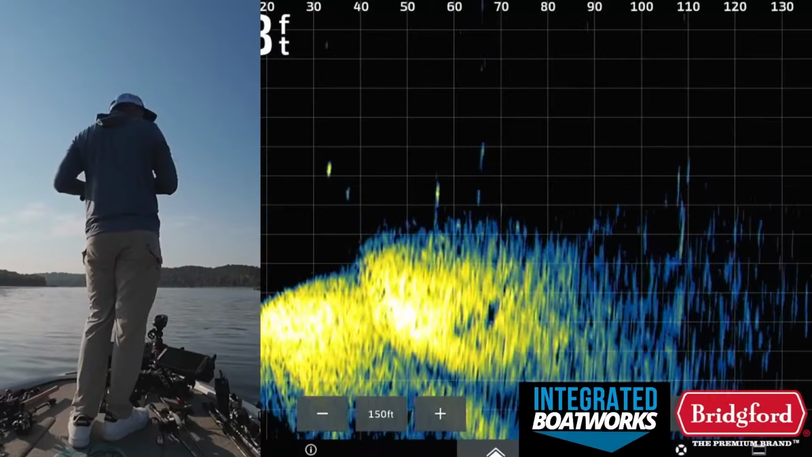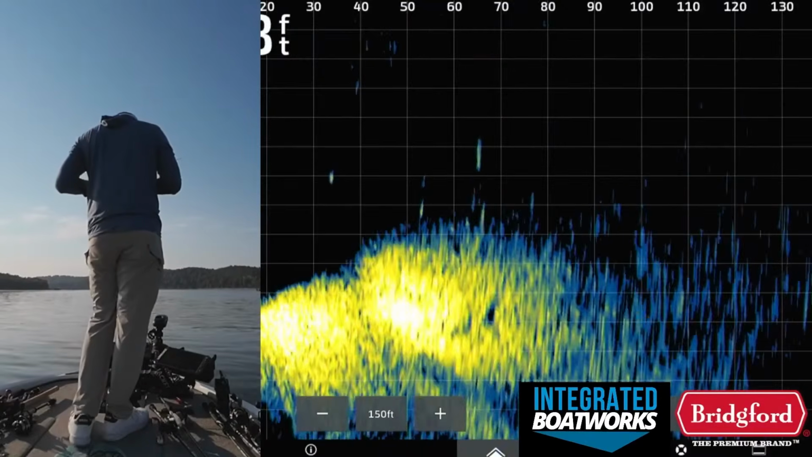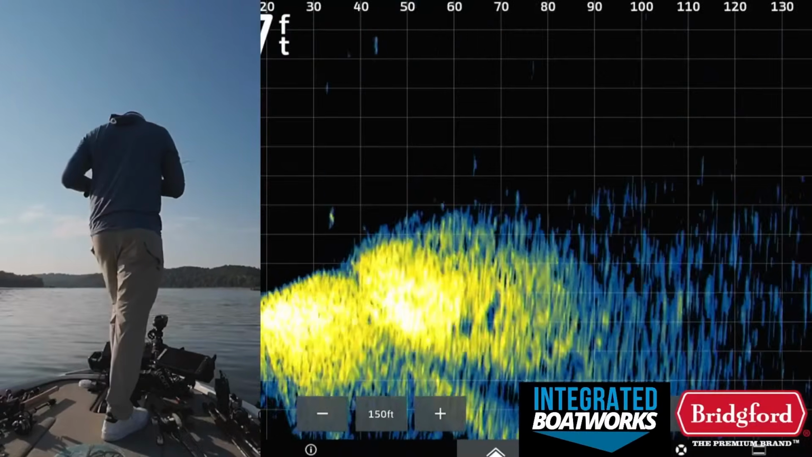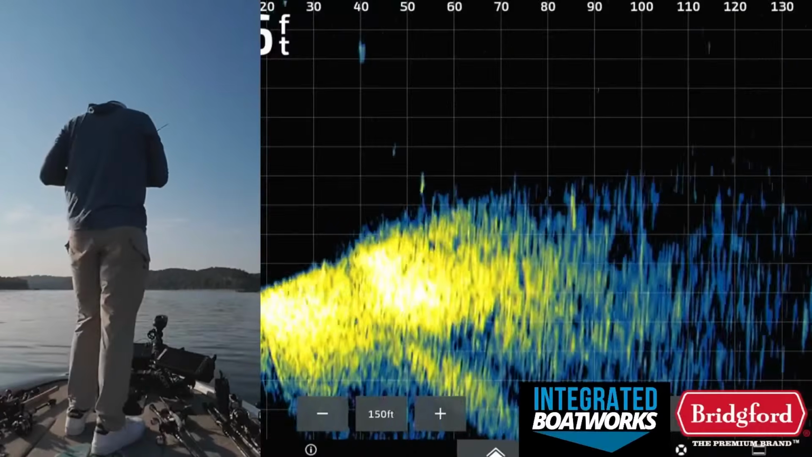The lesson we're learning from this video is that there's a lot of bass, and there's a lot of small bass and beaver, which you already knew. And differentiating the small fish from the big fish a lot of times can be the challenge. Now, on a lake like Grand Lake that I'm going to Thursday, it's kind of the opposite. The opposite challenge on Grand is finding the fish.